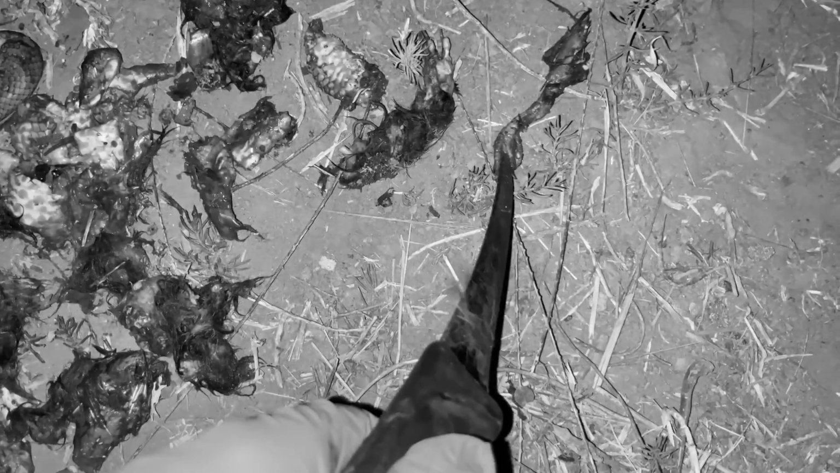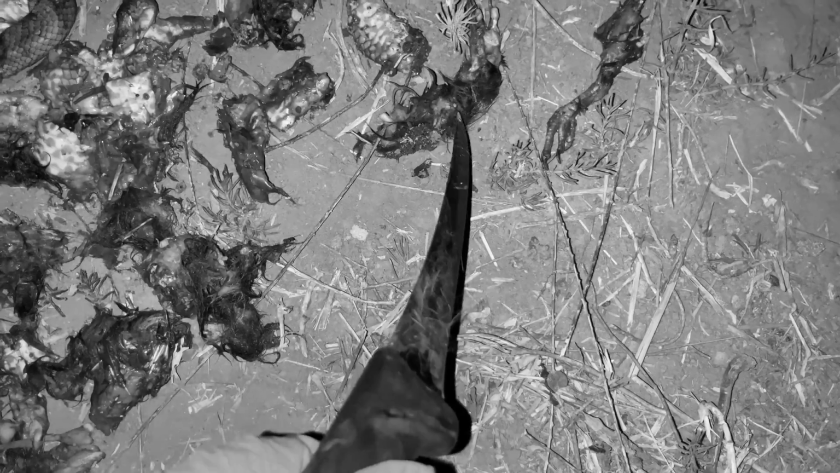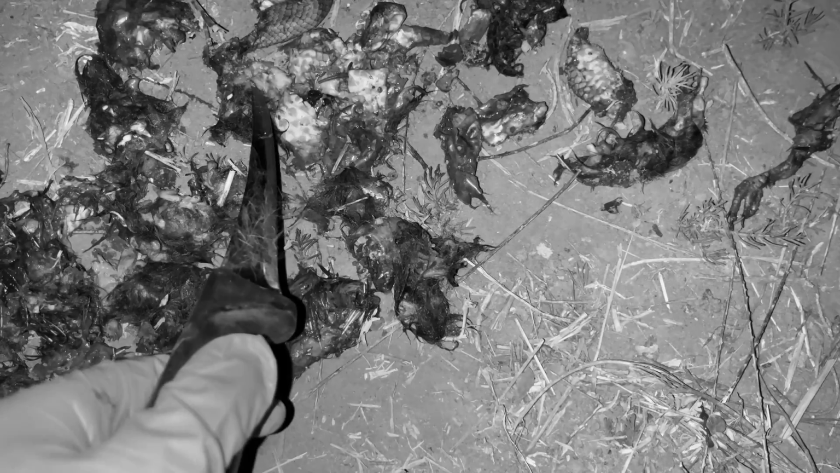I've just finished cleaning the rabbits and everything and getting the meat off for the dogs, and I've just scalped and gutted that cat. And check out this. I've never seen this before. As gross as this is, you can see there's a foot from a bird. I don't know whether it's a quail or some kind of bird, not a real little bird. There's a piece of a possum. It's eating a young possum. And look at this. It's caught and eaten a little eastern brown snake.